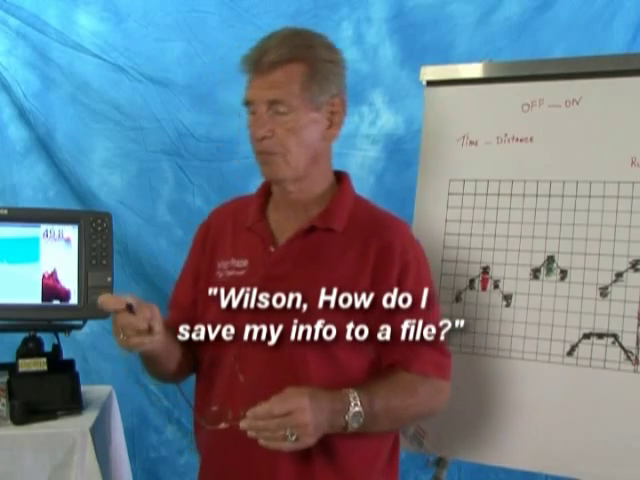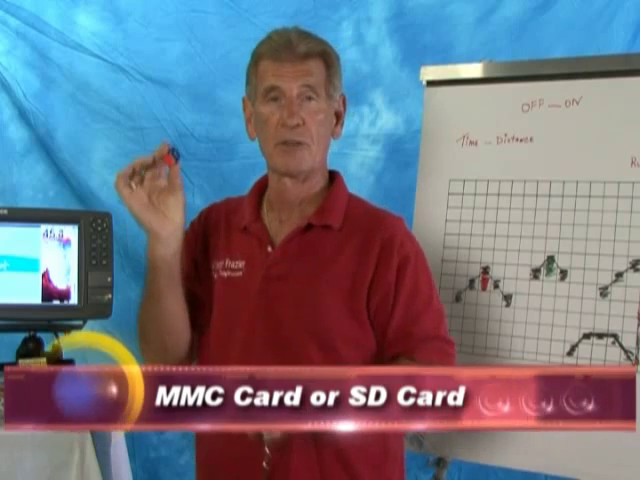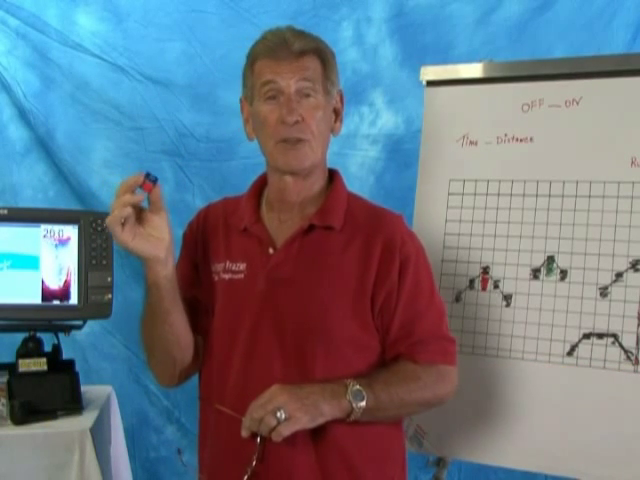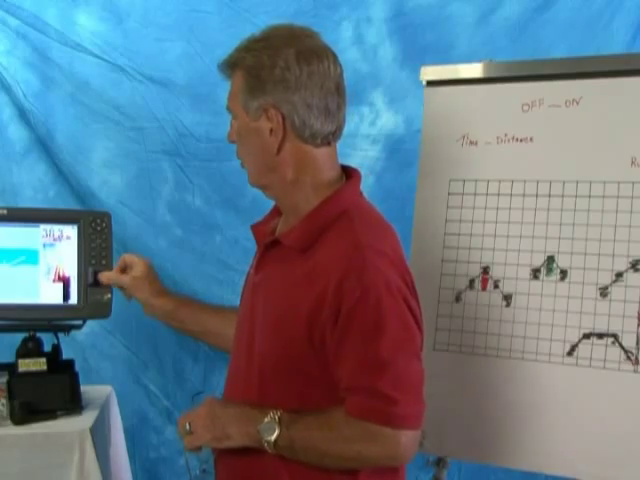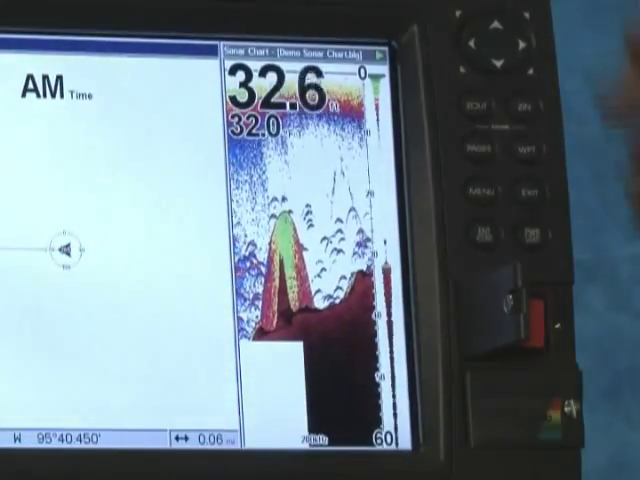All right, Mr. Steve, this is how you do it. First off, you have to have a chip, and you want to use the smallest megabyte chip that you can get. You can't really find one anymore less than 1 gig, but if you can find one that's just megabytes, that's what you want to use because it works better. Put in your unit, turn it on, okay?